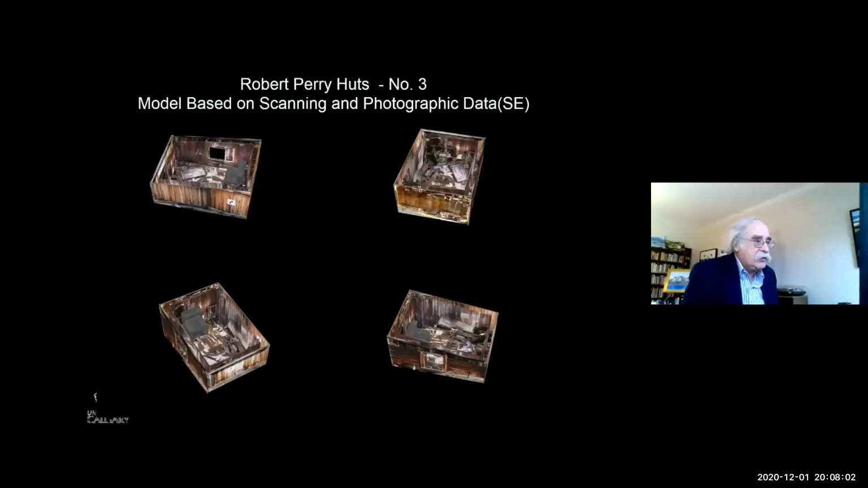And we use that to create these little models of the houses that still exist.